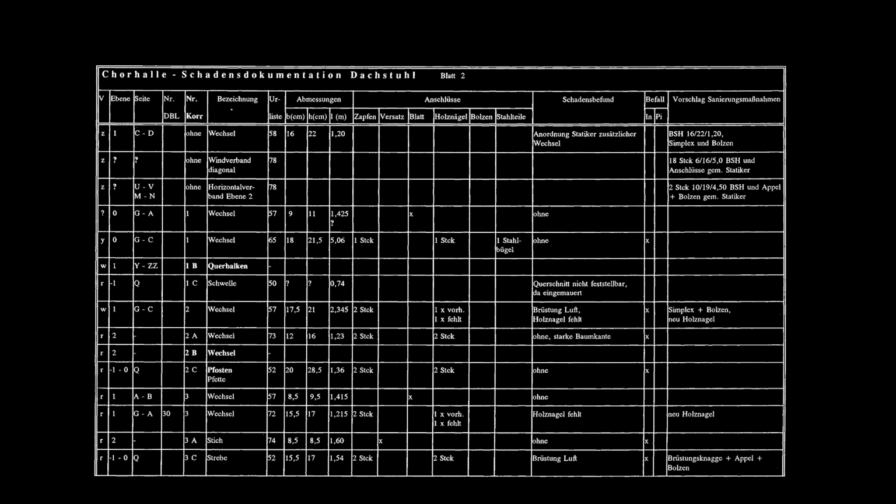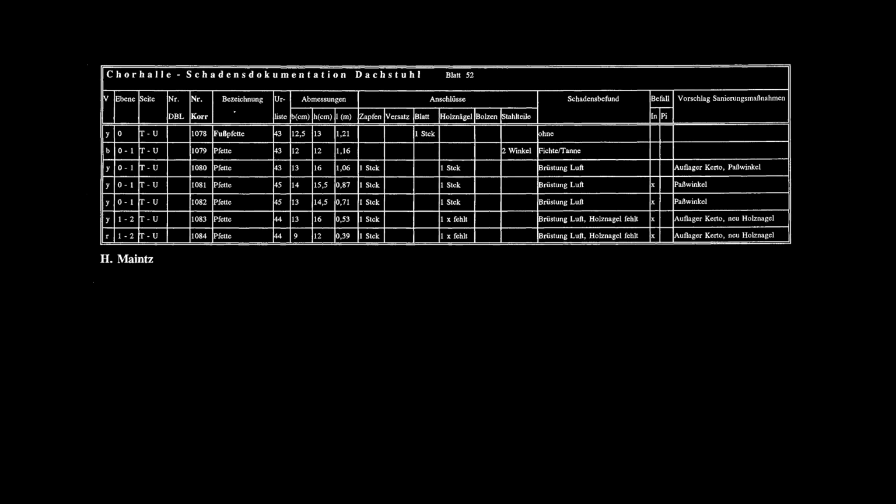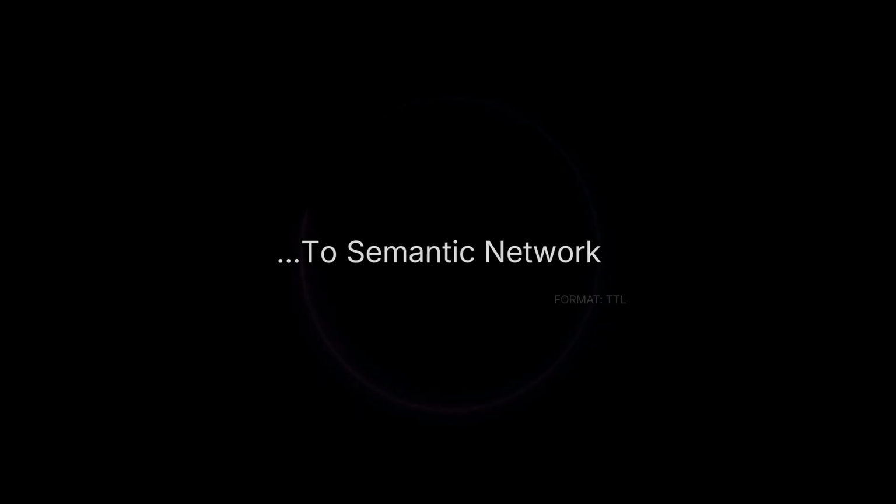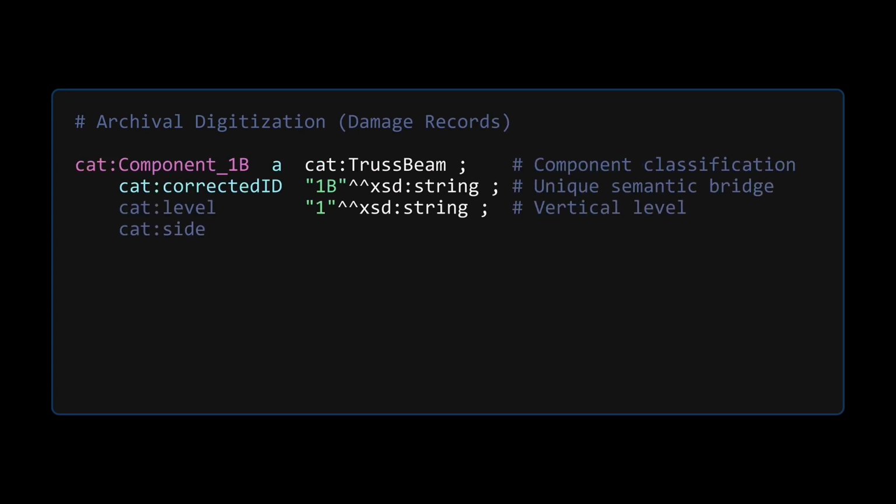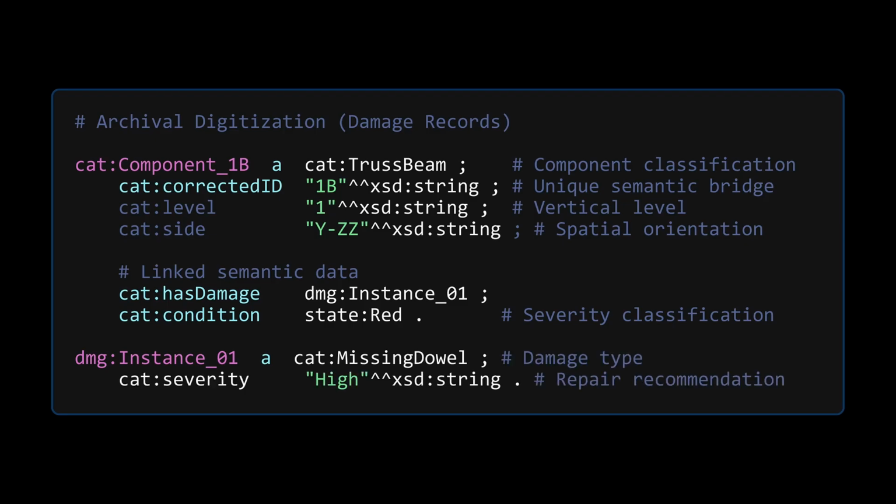Then, there's the paperwork. 52 pages of physical damage logs, scan tables full of critical ratings, were fed into the pipeline, transforming into digital structure. Thousands of messy rows, cleaned and organized, linking it all together. Suddenly, a specific crack isn't just text. It becomes a node in the network, permanently linked to its beam.